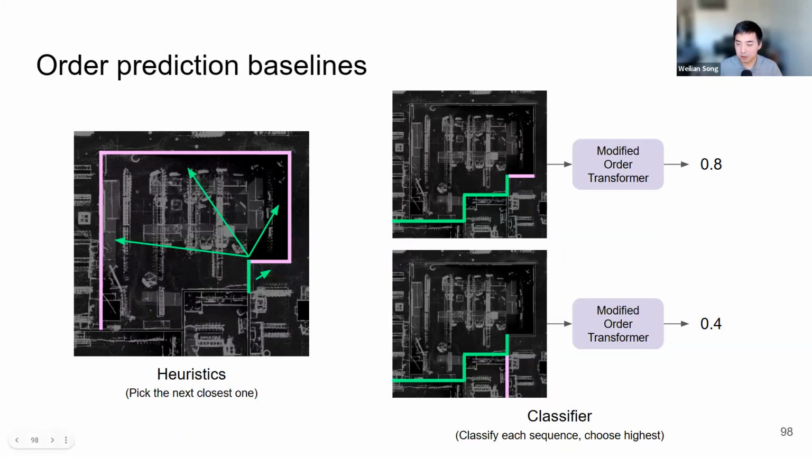And the second baseline is a more straightforward approach compared to ours, by just training a classifier to look at a full sequence and predict a binary probability whether this is a valid sequence or not. And for the classifier, since it only looks at one sequence at a time, we just need to enumerate all possible sequences, classify each one, and then choose the highest.